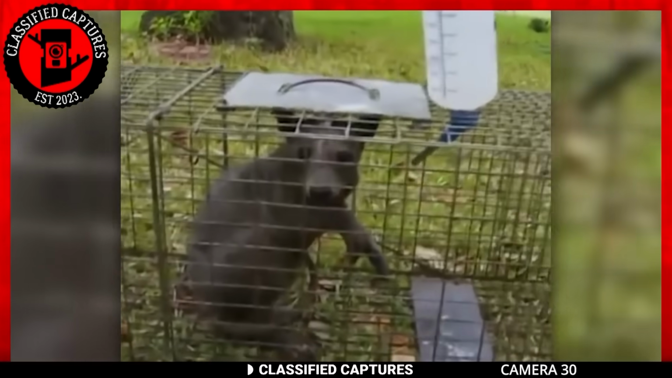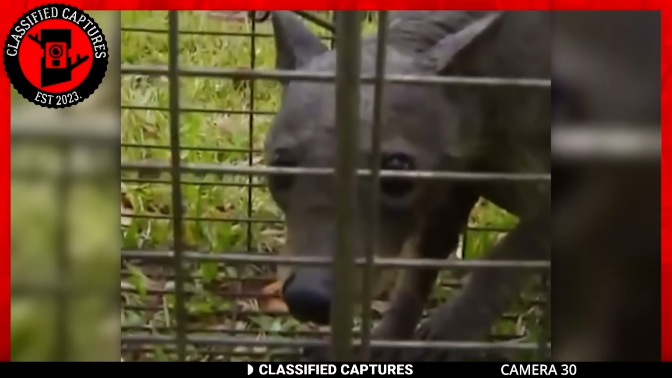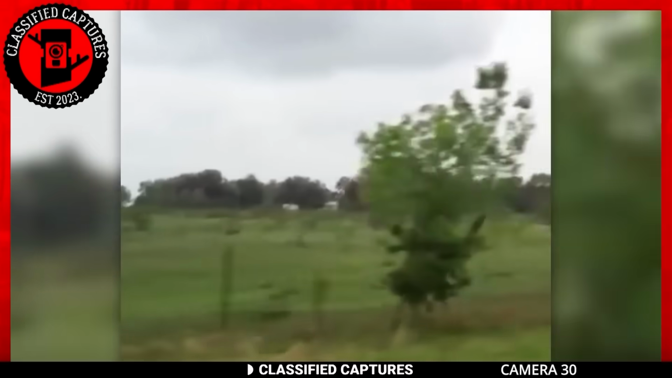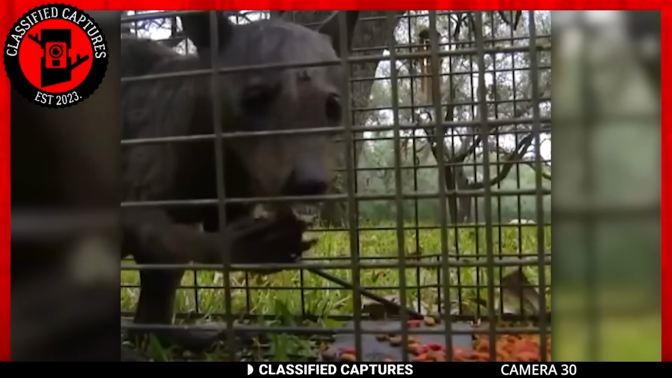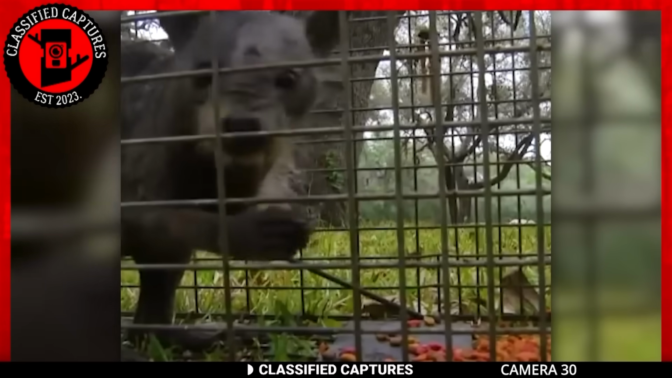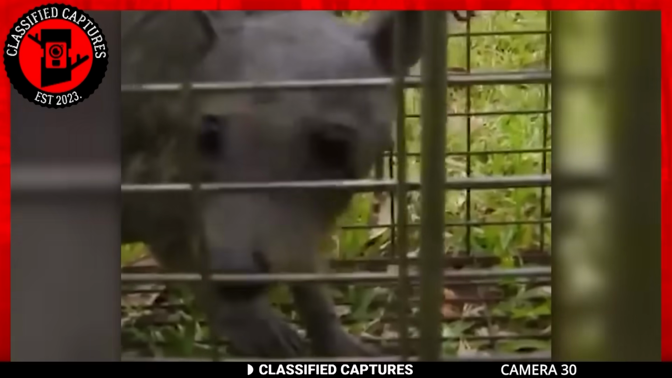They compared it to all the local species of small animals in the neighborhood, but the creature was just too different from all of them. Even the local dogs in the area. Being believers in the paranormal, they started to believe that they may have actually caught the legendary Chupacabra. As we watch the footage, it's easy to see why they might have thought that.